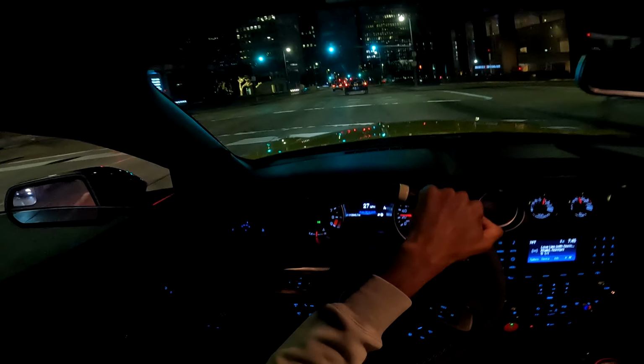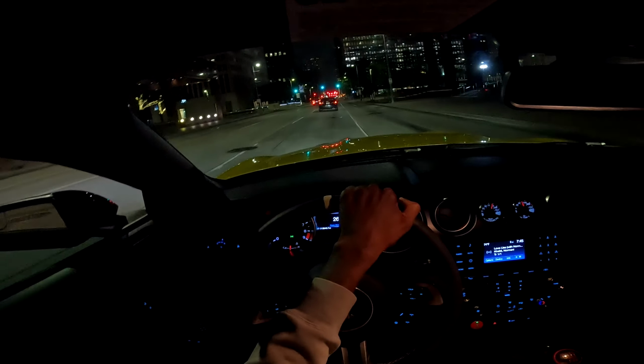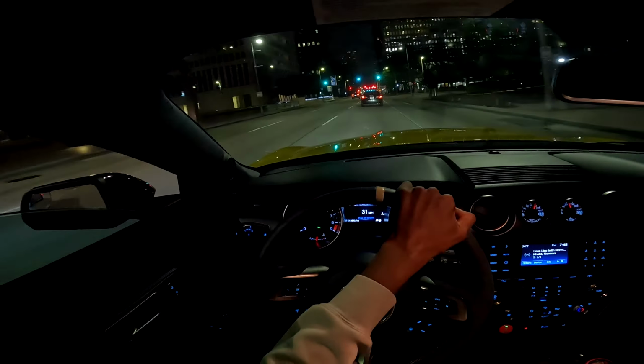Give him a little rev. That Dodge probably think I was revving at him, but shit, these roads are so bad you can't even have fun out here. I know for a fact they keep them shitty for that reason.